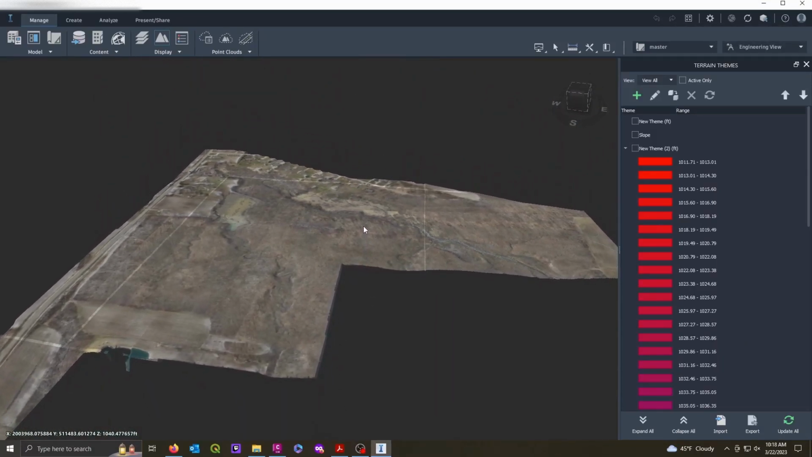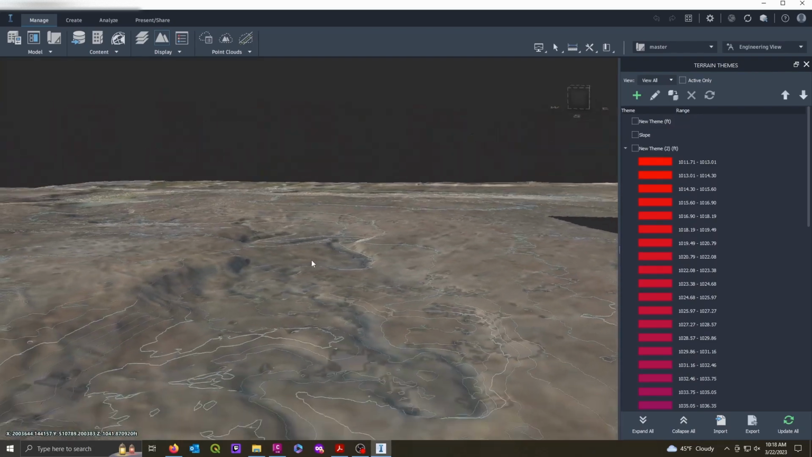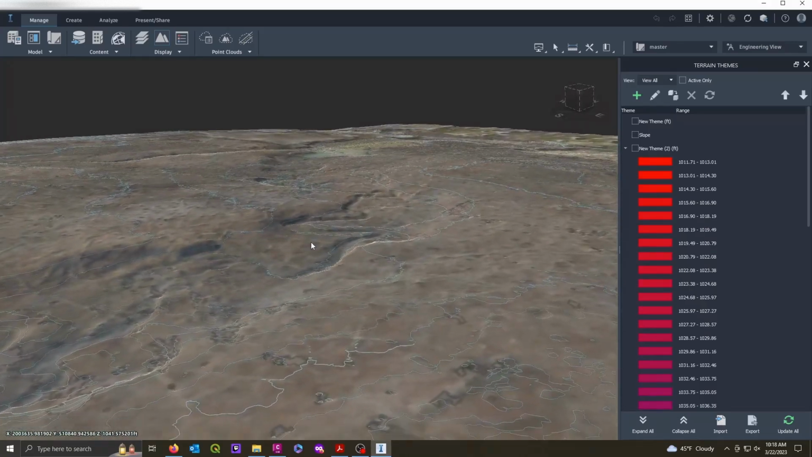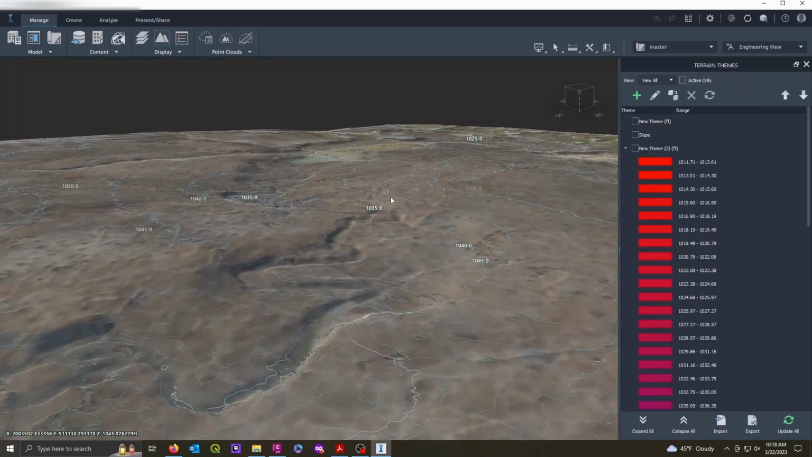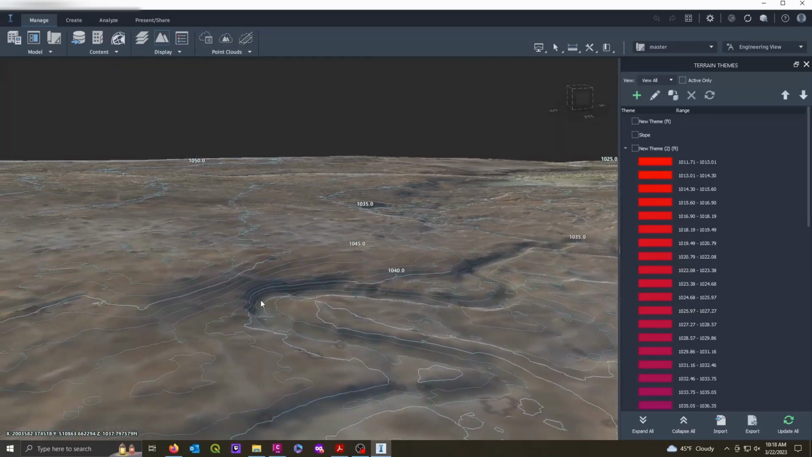And this is the ground. So I've gone in and I've filtered out all the trees and buildings and everything else, and I'm left with just the ground. You can see the contours. There's a little creek area here.